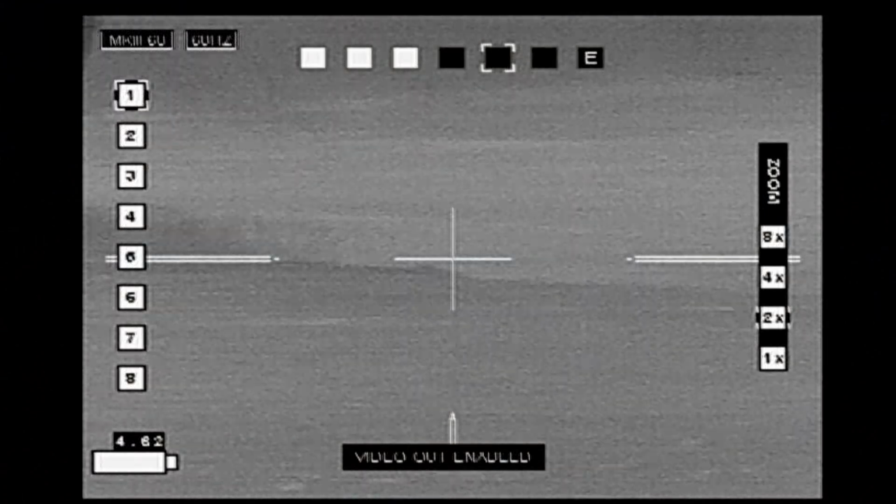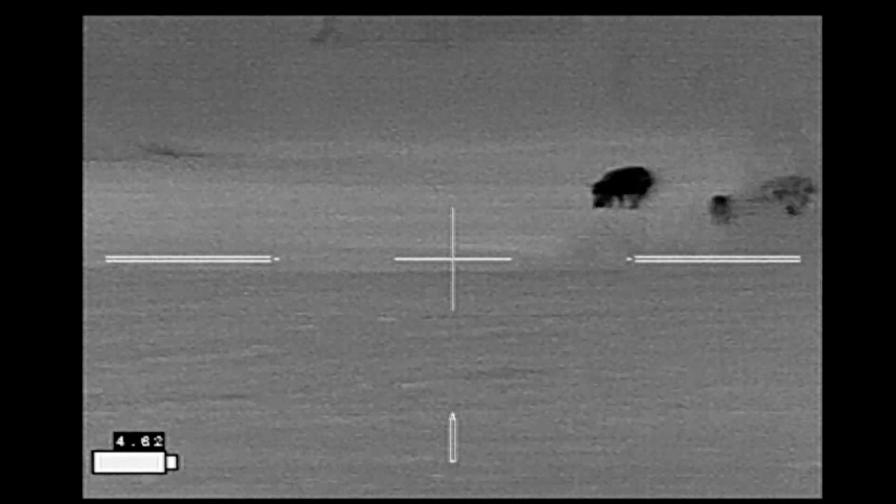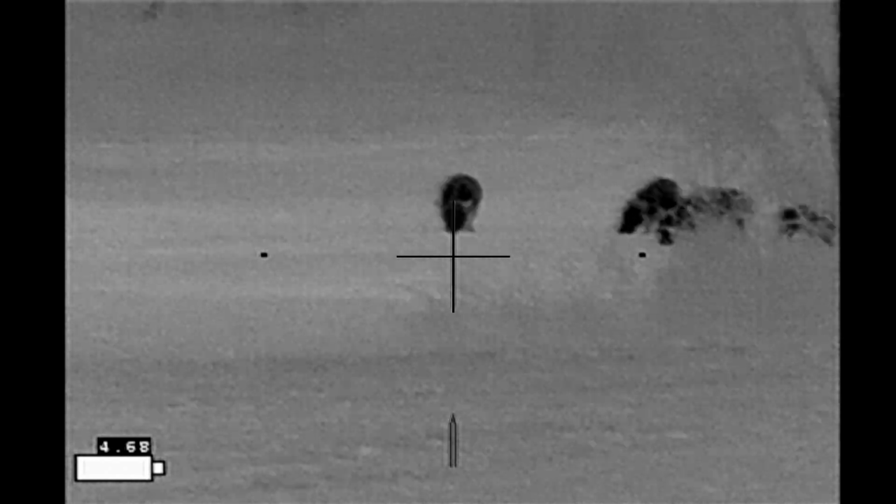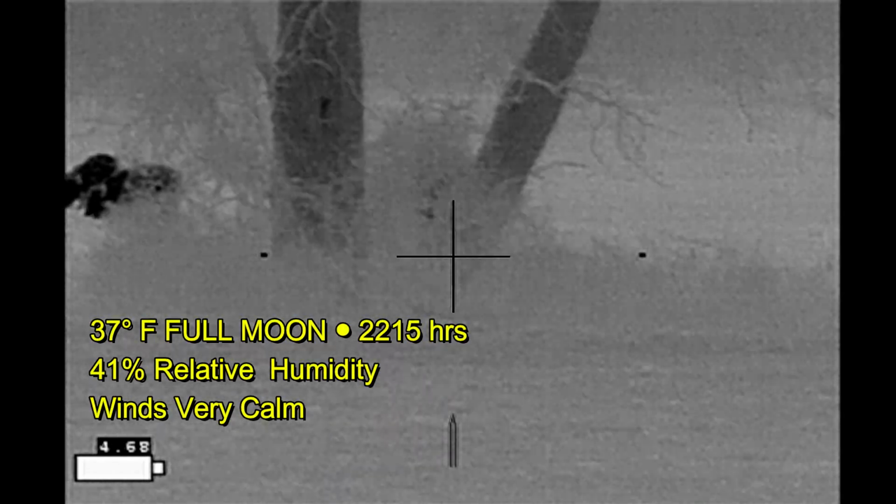Moving on to the next property. Got some hogs down in the low area. This is where I shot some hogs just at the end of last year with my buddy Ben. And once again, I'm using those trees in the foreground to hide my approach to these hogs because the moon is indeed so bright.